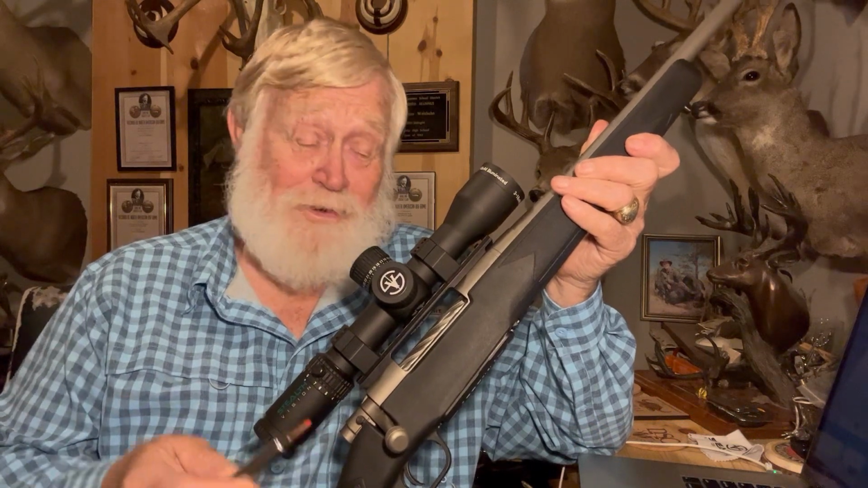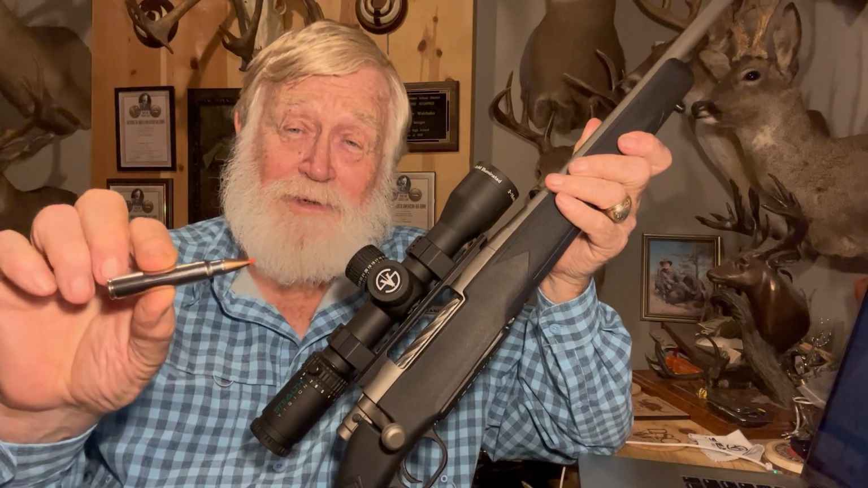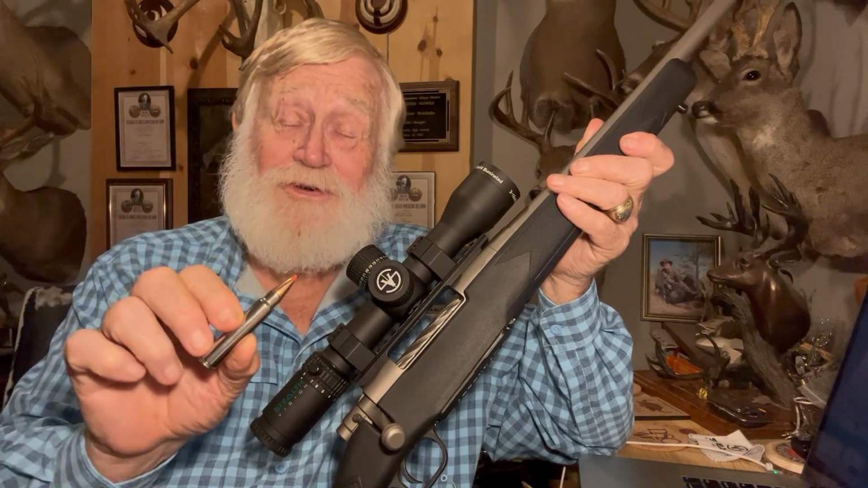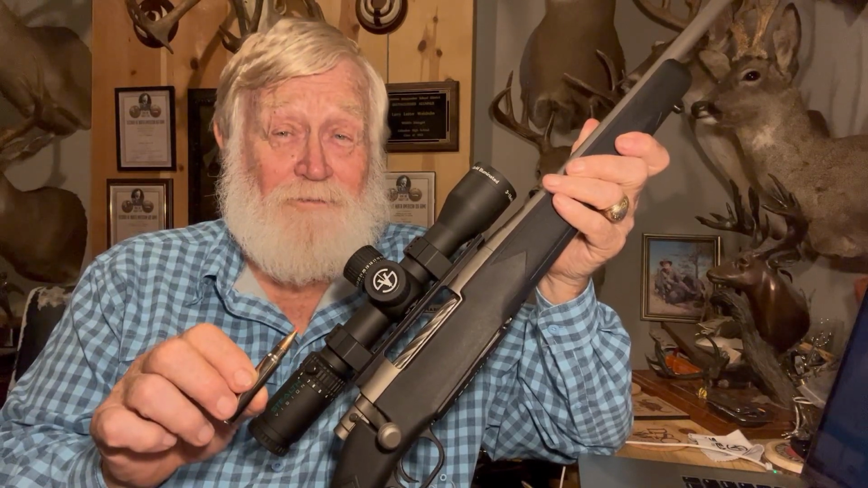Getting ready for a moose hunt up in British Columbia with Love Brothers and Lee at the tail end of September. First thing I need to do is decide which rifle to take. It's going to be the Mossberg Patriot in a 375 Ruger, Stealth Vision scope, and I'm going to be shooting Hornady's Outfitter, which is a 250 grain CX bullet. I know it's extremely accurate. We'll show you a little bit later after the hunt how everything went.